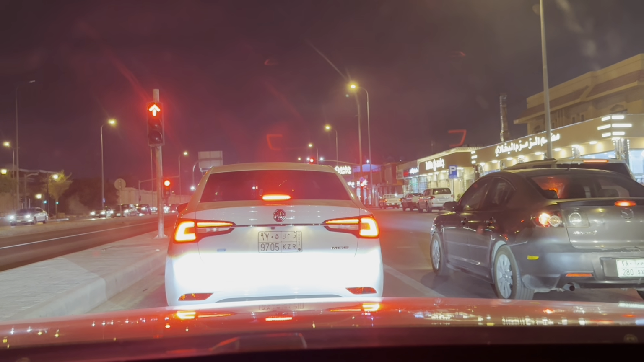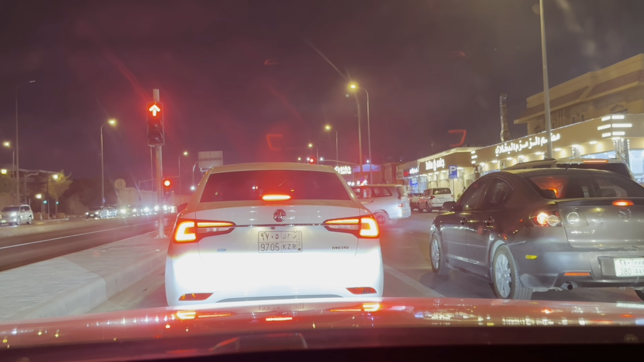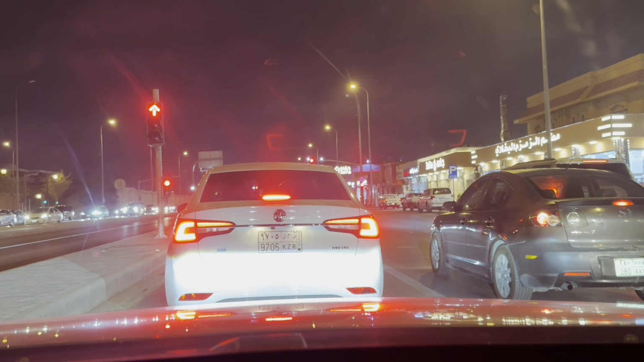So yeah, 700 meters and 2 minutes remaining. Please let us go from this signal.